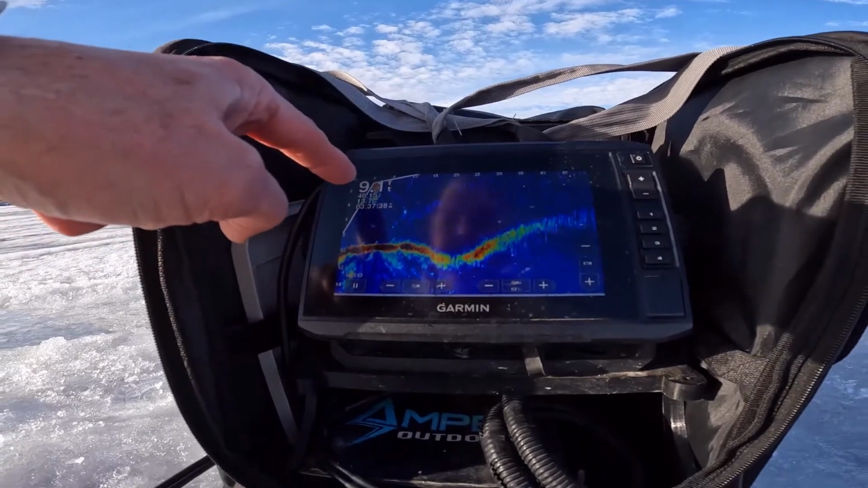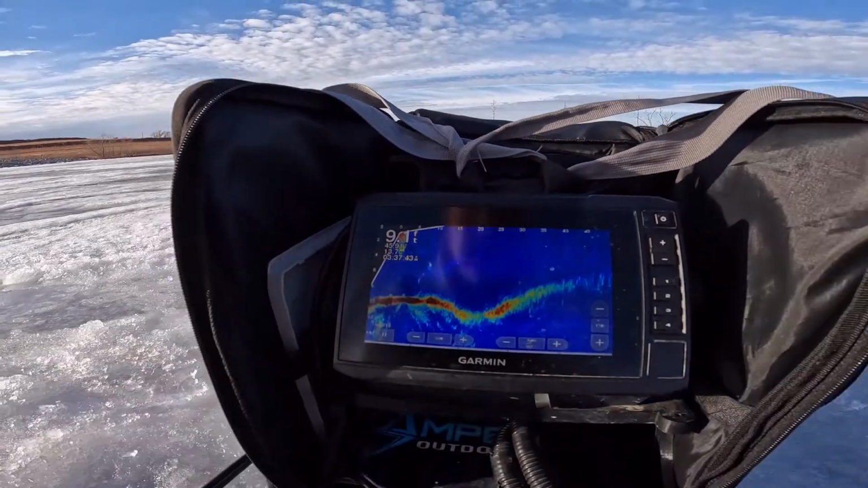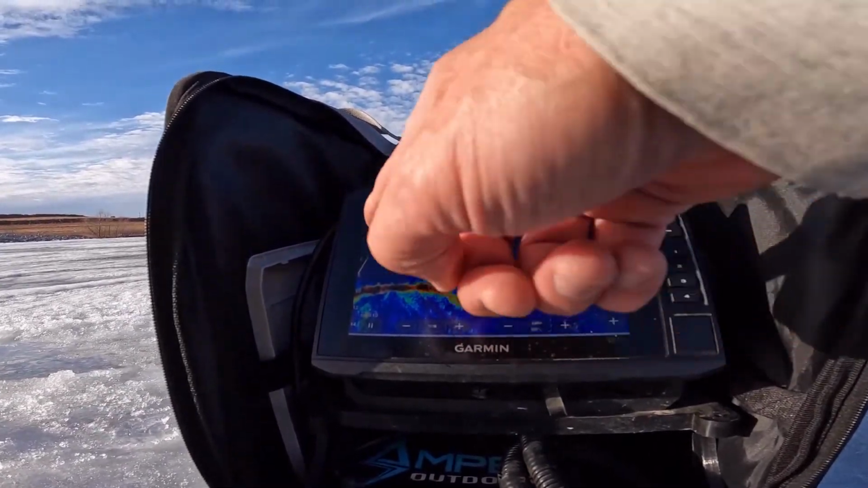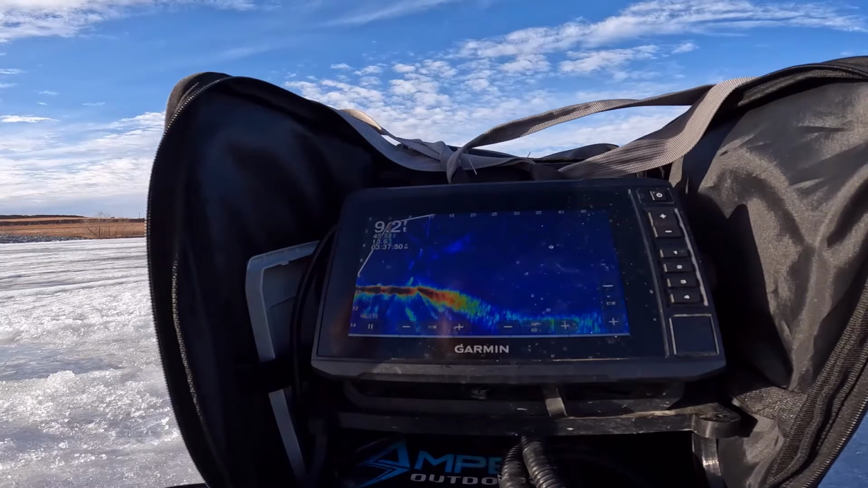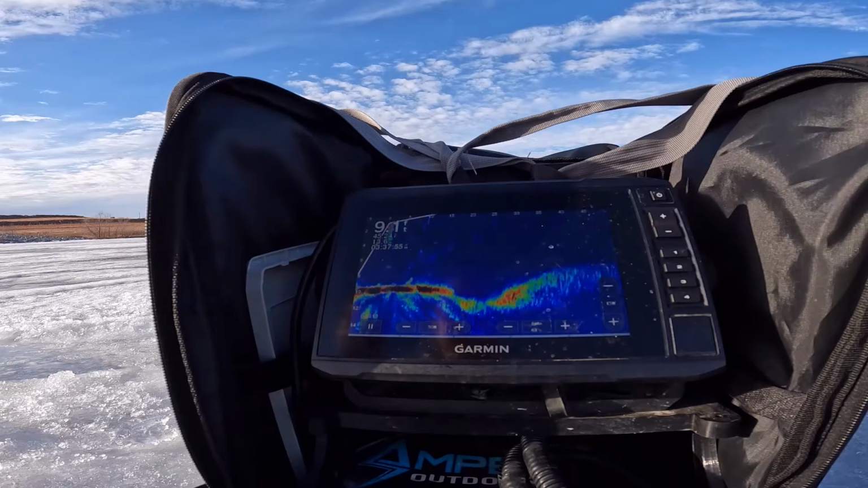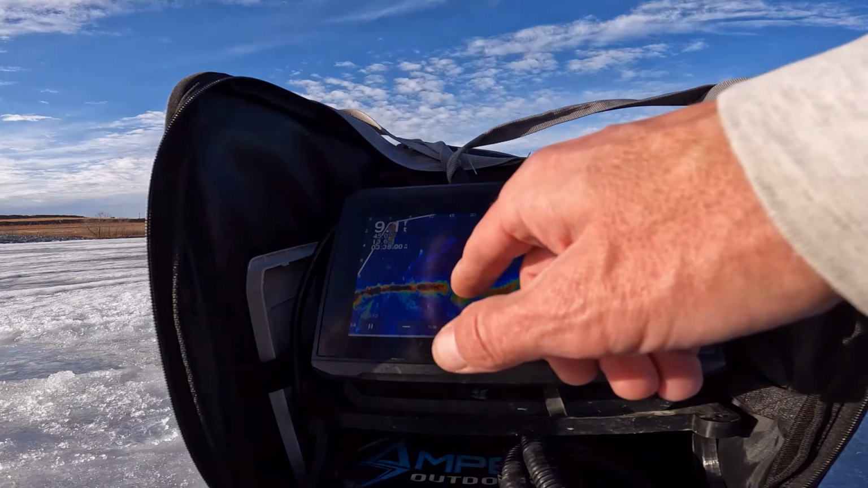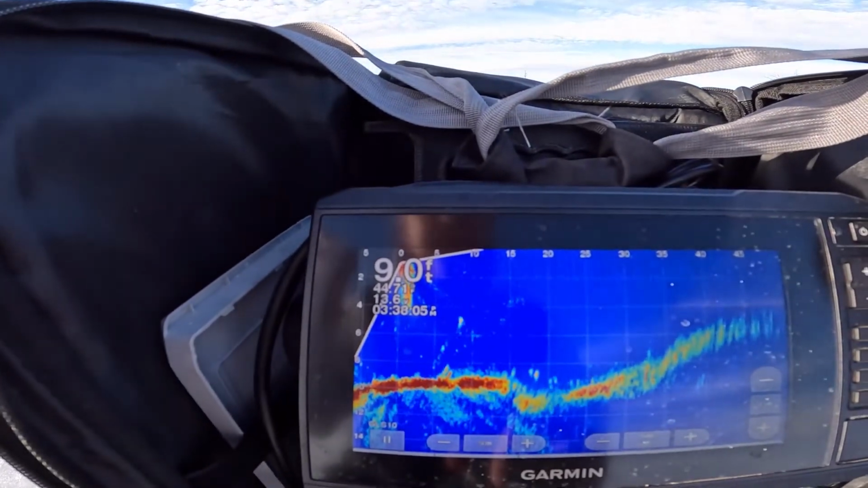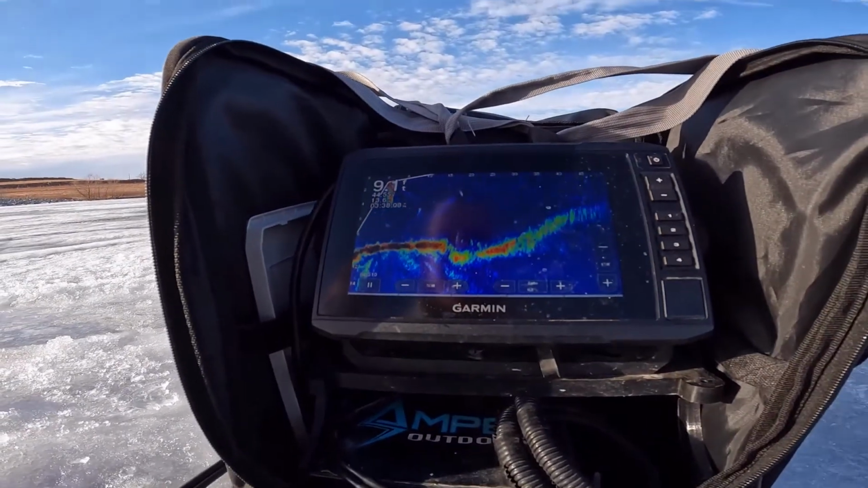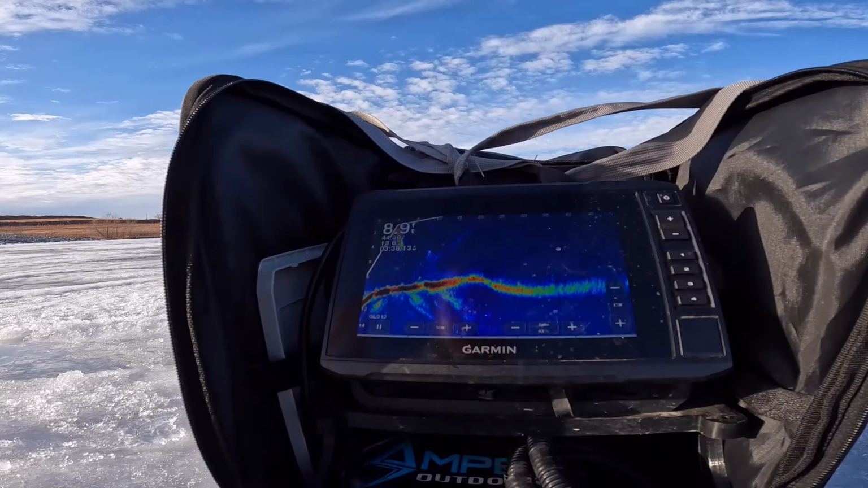This is the 0 mark right here. That's 0, so straight down is where we're at. And this is looking forward. You can see the depth changes here. We're going to see if we can see some fish on this. And you can see as I rotate it, there's a school of fish right there. You can kind of see them moving. They're in that valley right there. They're not real big.